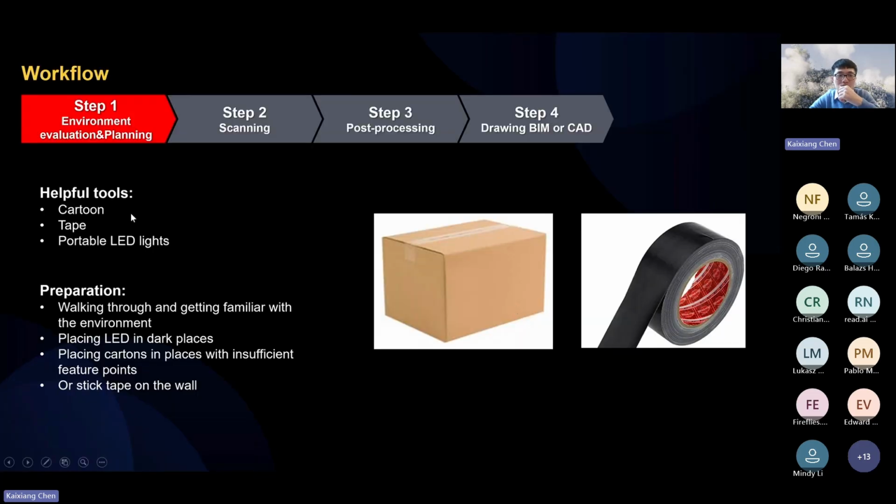we can solve the problem. We can prepare some cartons or tapes and bring some portable LED lights if needed. We walk through the tunnel and have a look, and then we can place LED lights in dark places, and later on, we can place cartons in places with insufficient feature points.